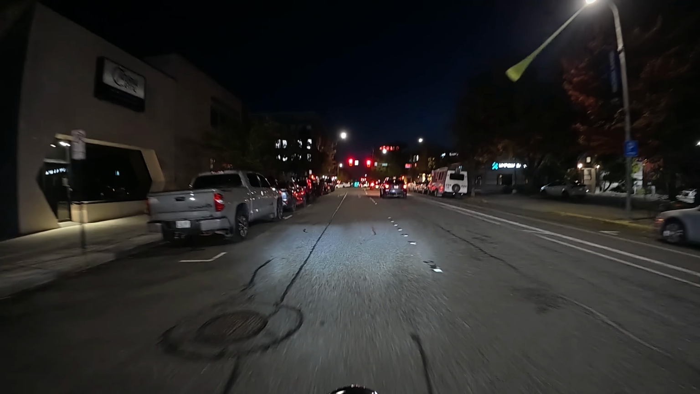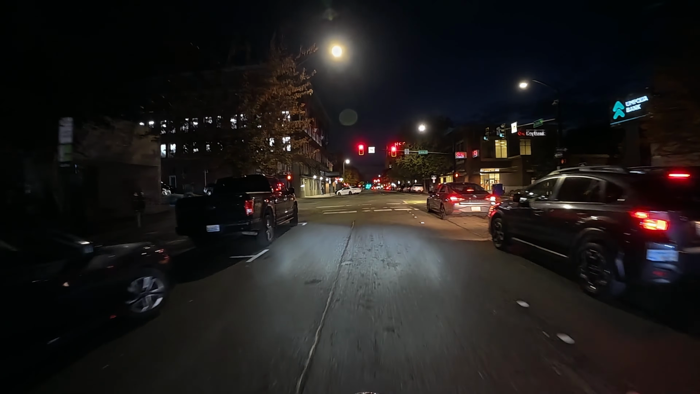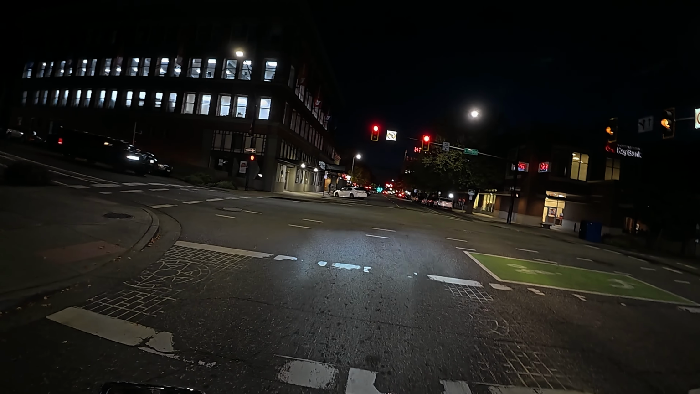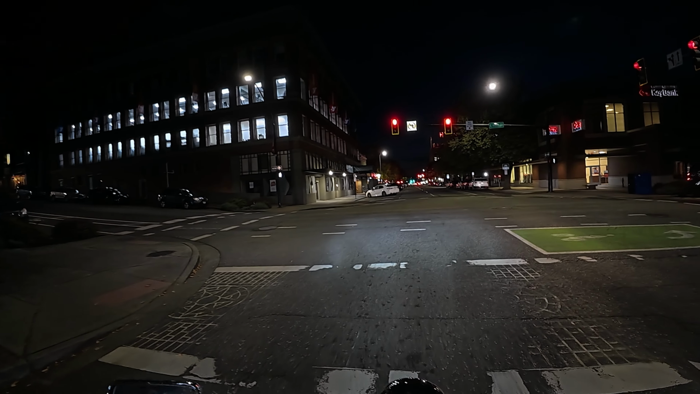I'm interested to see how this night mode works, because I think the middle option, the 25,000, is my favorite. But I want to see the 12,000 too. Whee!